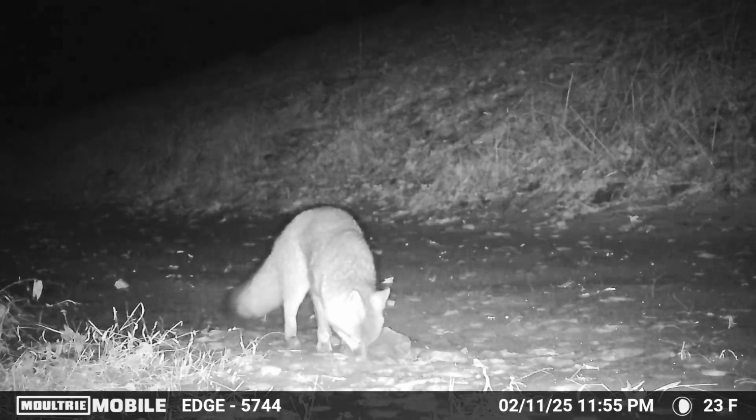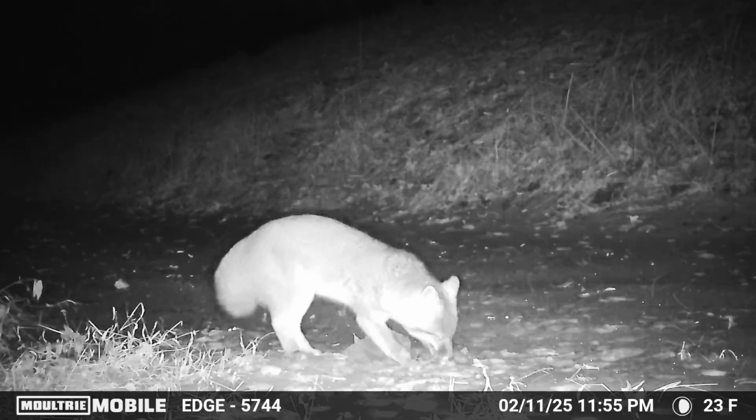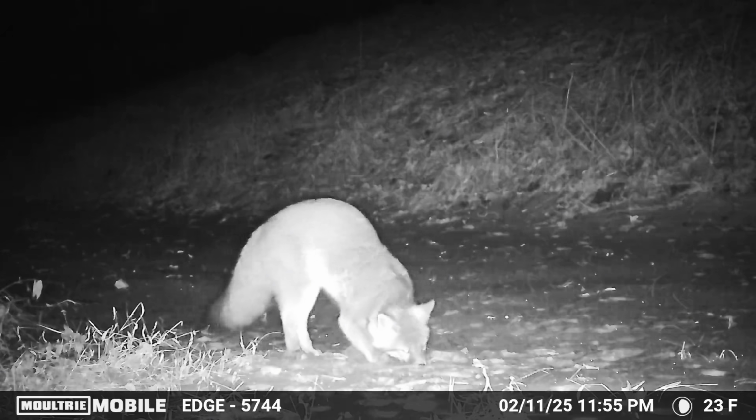Around midnight later that night, the gray fox is back, and the shrimp are definitely under the ice at this point. You can see he's digging, trying to get some loose, but he's not giving up until he gets one out of there.